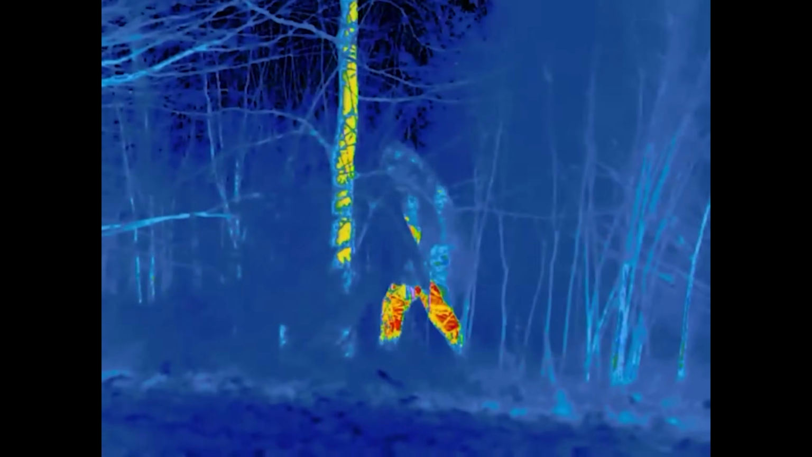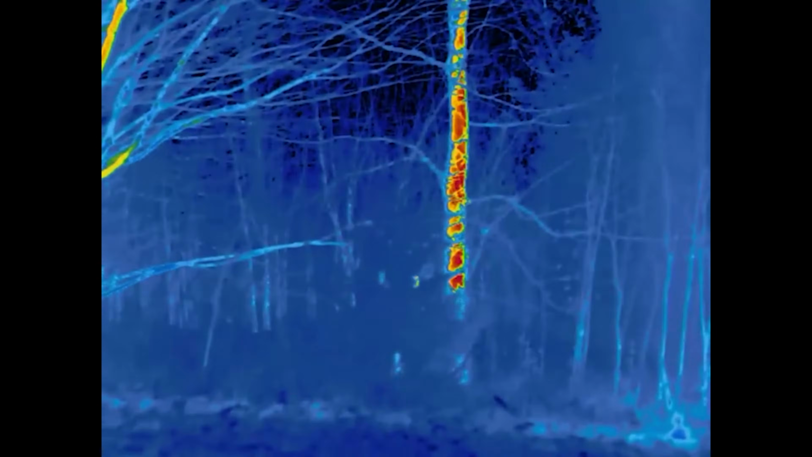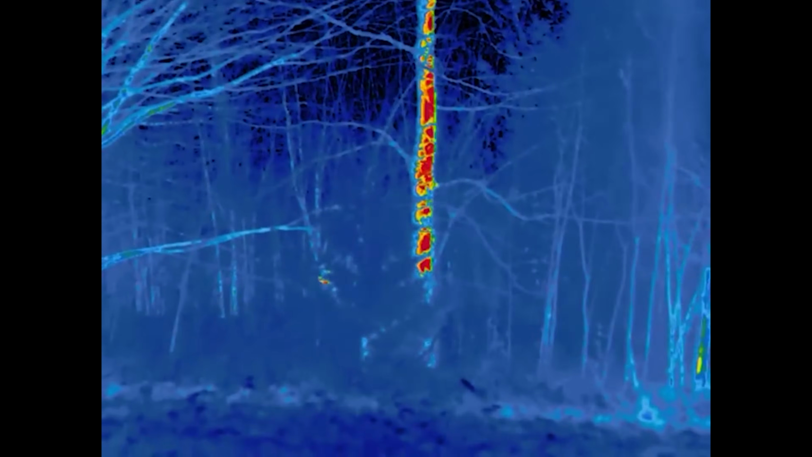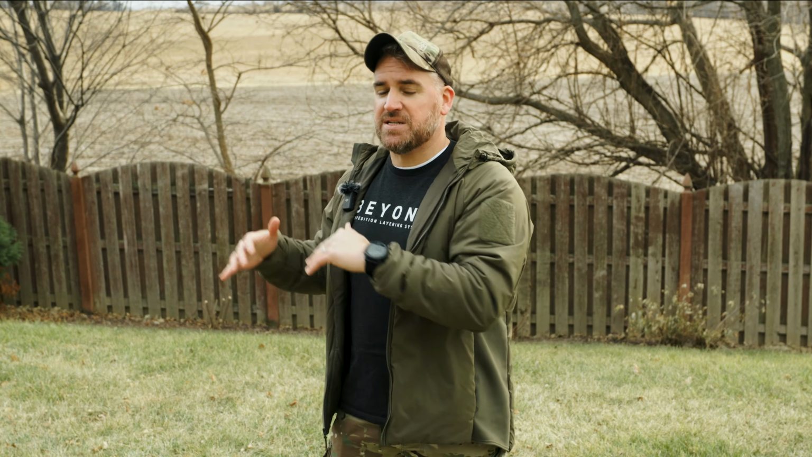We actually moved to being even closer to the tree, and it's actually a lot better as you can blend in with the heat of the tree itself to hide your signature with the thermal blanket. And using an actual thermal blanket, make sure to use all of your surroundings. Being further back in the brush line makes you absolutely impossible to see.